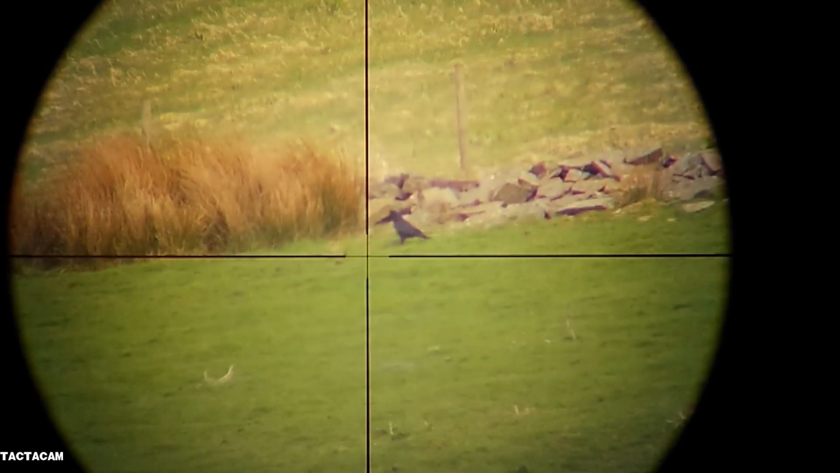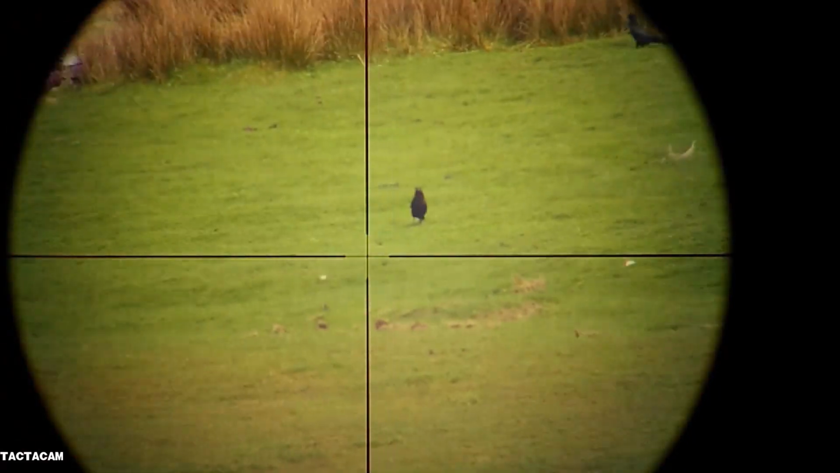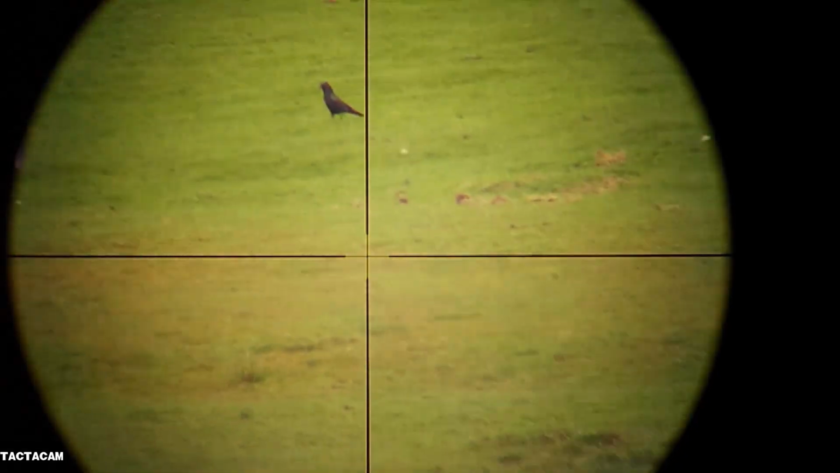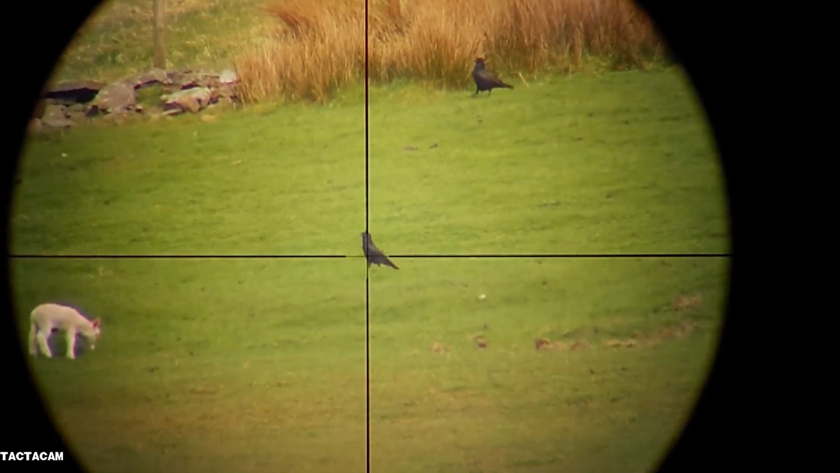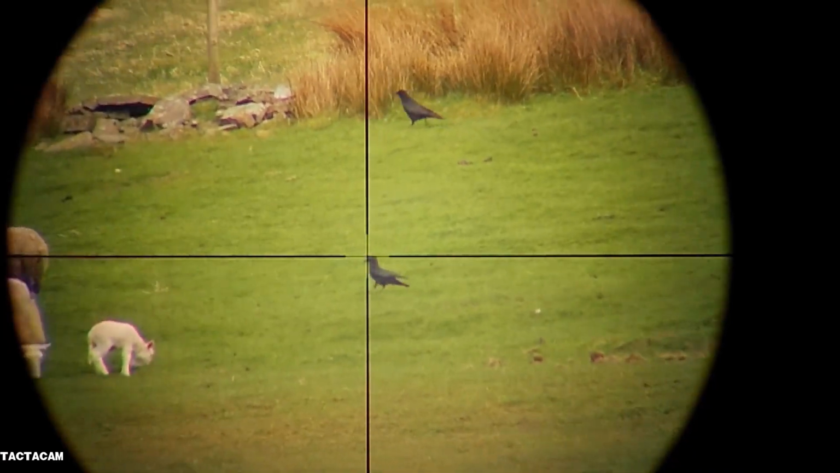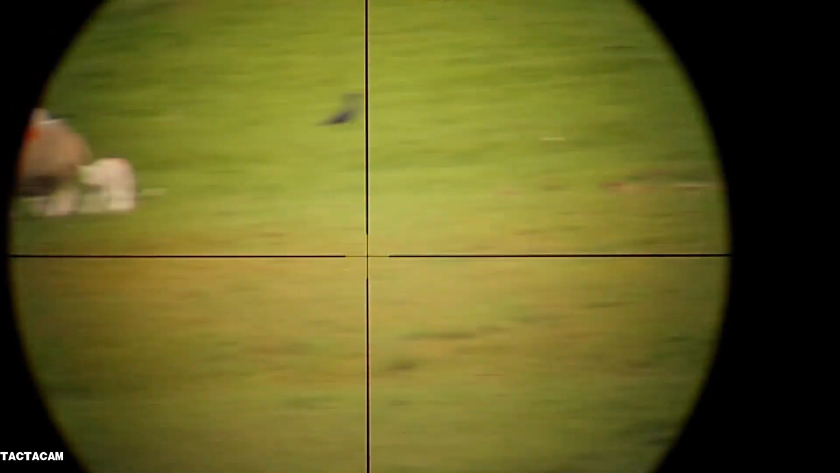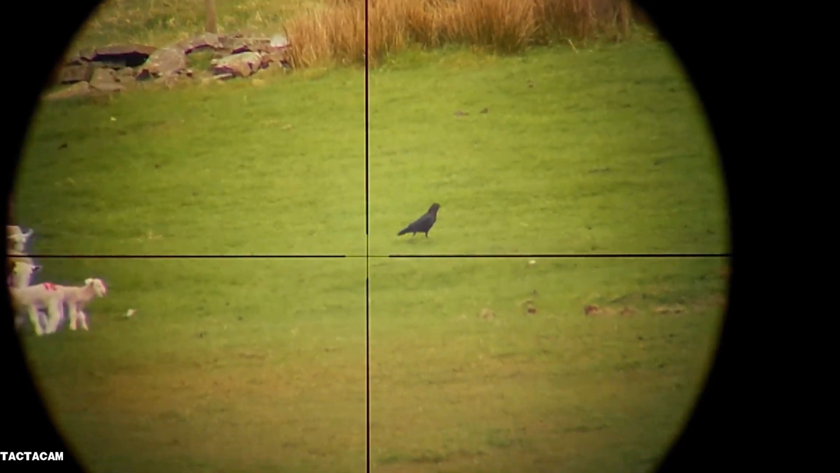After about an hour and a half's wait, these 2 crows turned up, and I could tell by the way they were acting it was these 2 crows that had been causing the damage. But at first they went behind the sheep, and it wasn't safe for a shot. So I actually ranged them while I was waiting for them to come from behind the sheep. And the first crow was 290 yards.